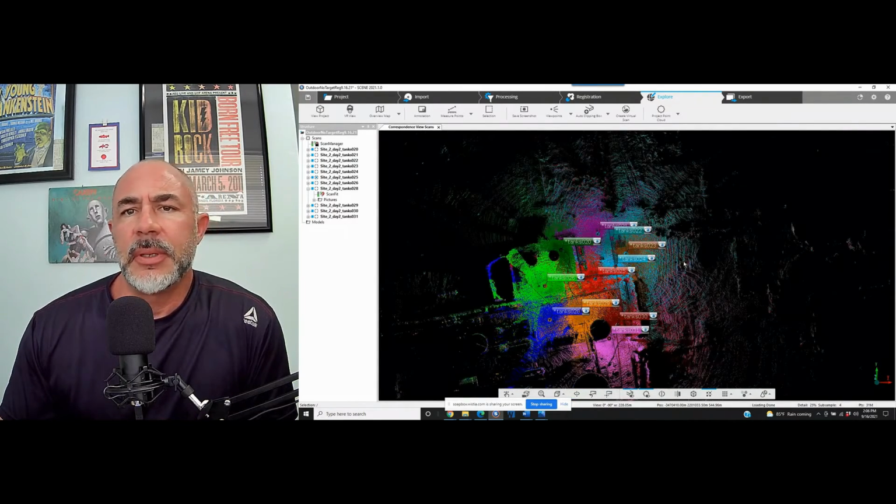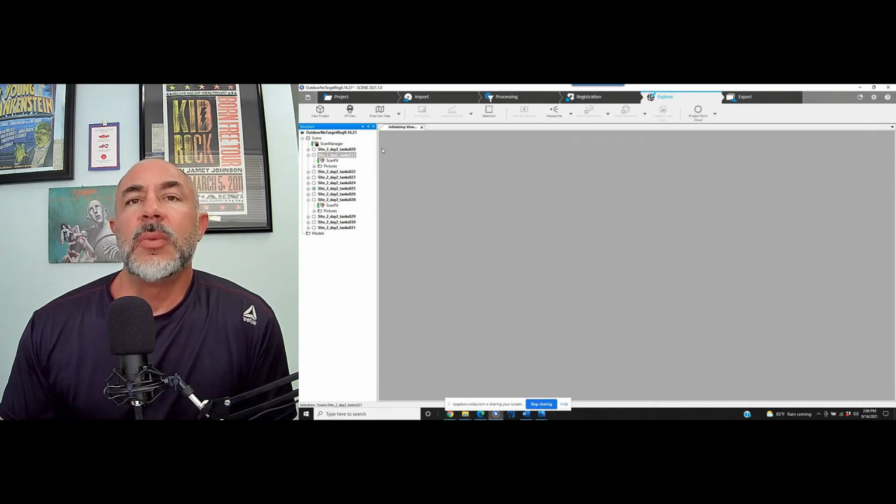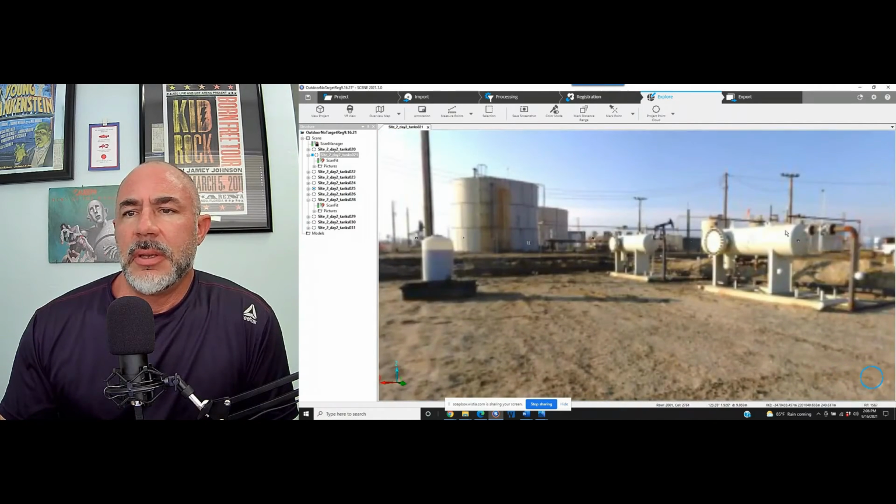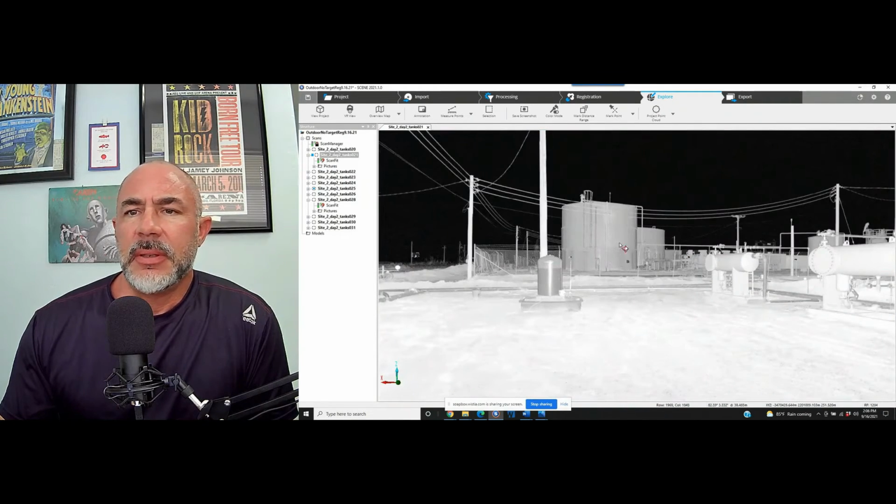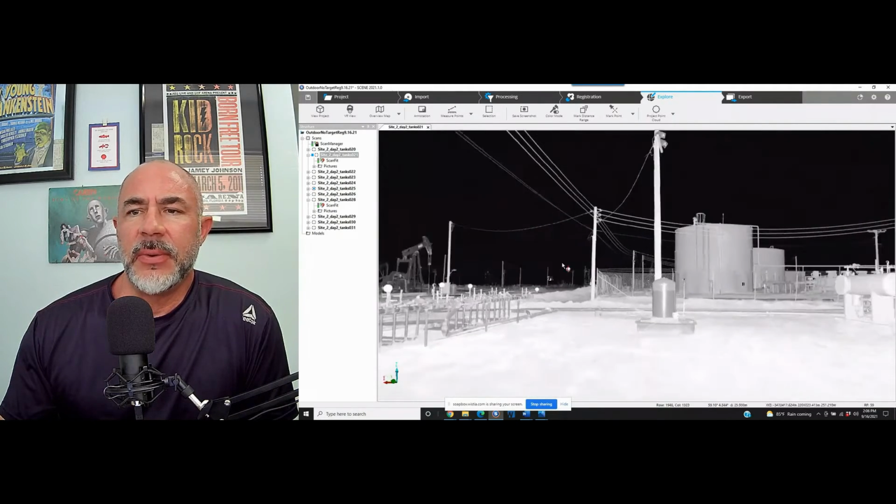All right. Now, to be easier on the computer, we'll go ahead and unload all these scans. And let's take a look by just double clicking on one of the scans. This is called a quick view. And our project shows up in 2D. It was initially colorized. We went ahead and took the color out for this.